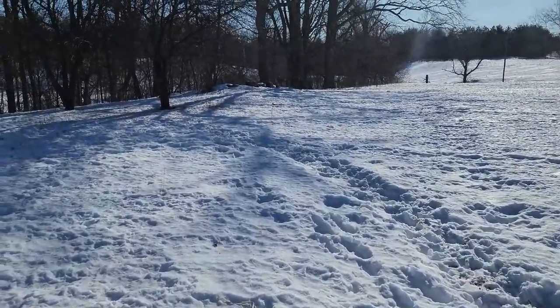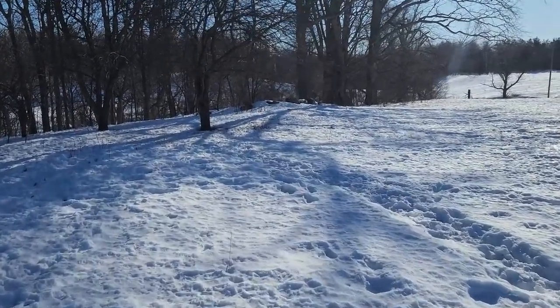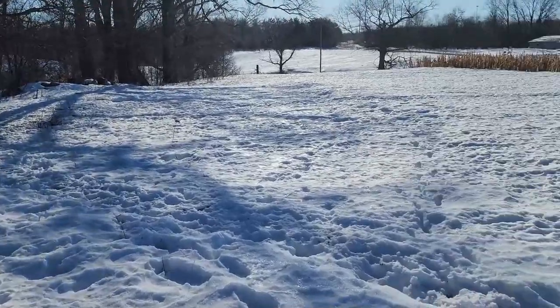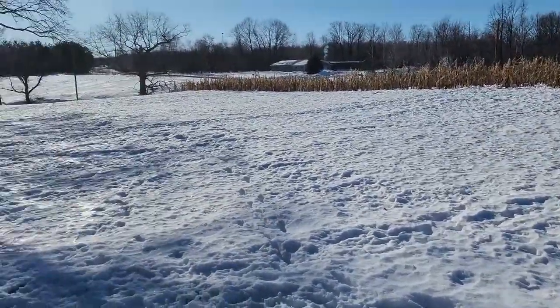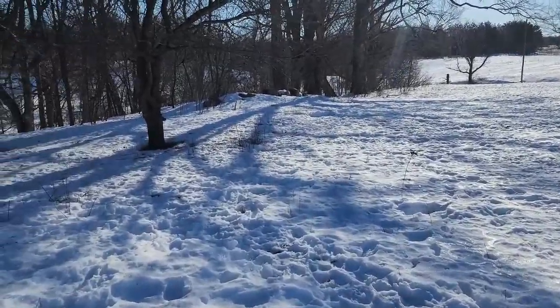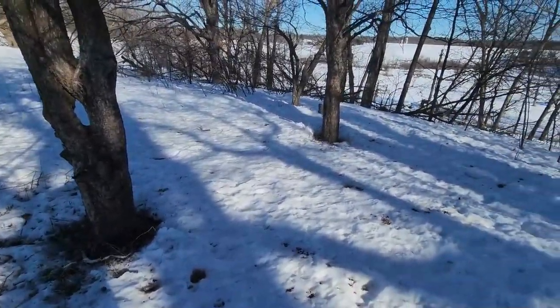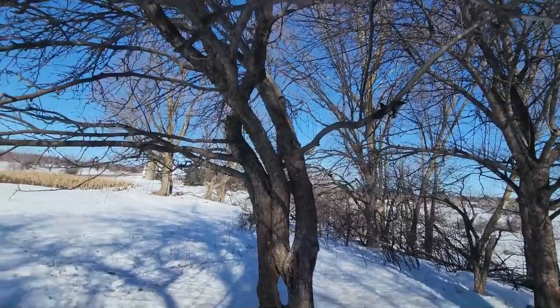Would have actually been a good day to shed hunt this morning. It's down to -3, so all this snow that got rained on, I'm walking right on top of it. It wasn't like this the other day. It was really tough going. This is the area where I found the shed the other day. It's right under actually a couple of apple trees here.